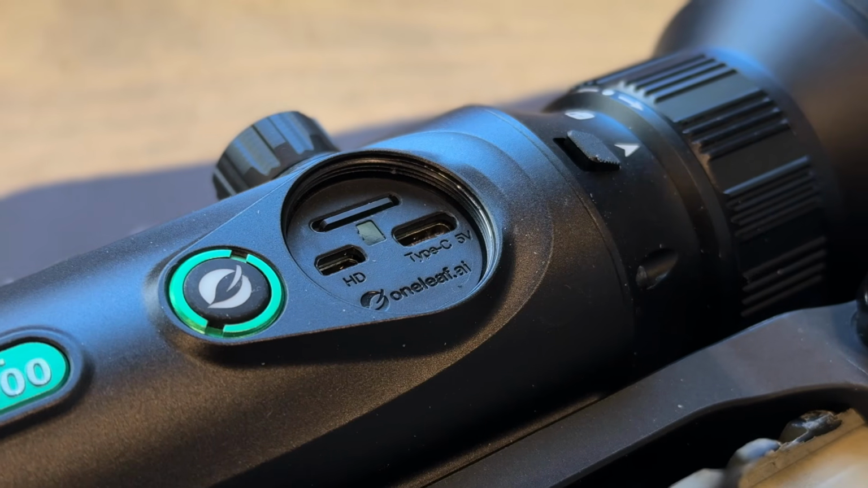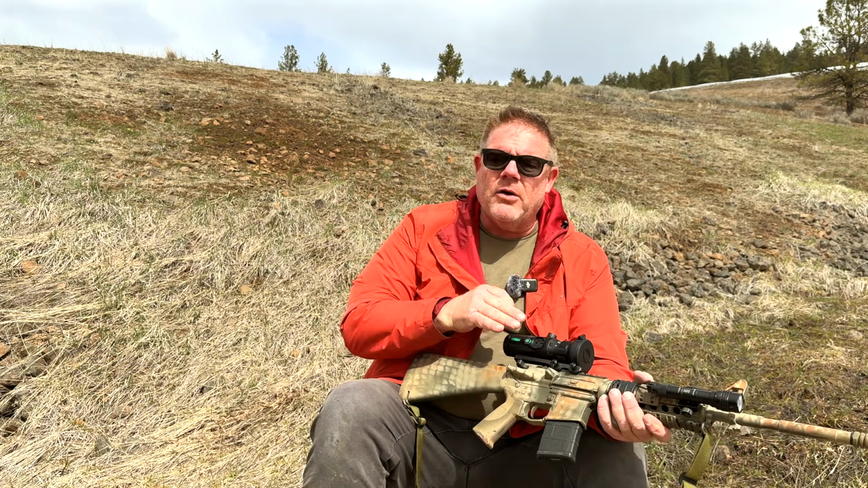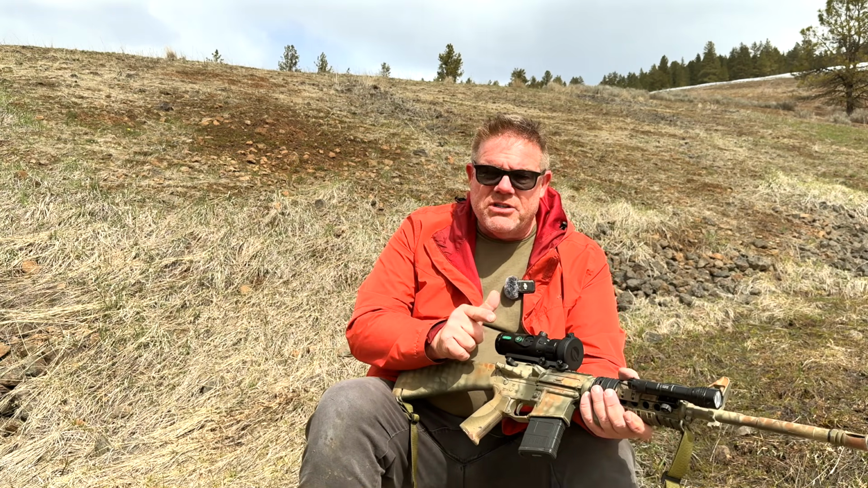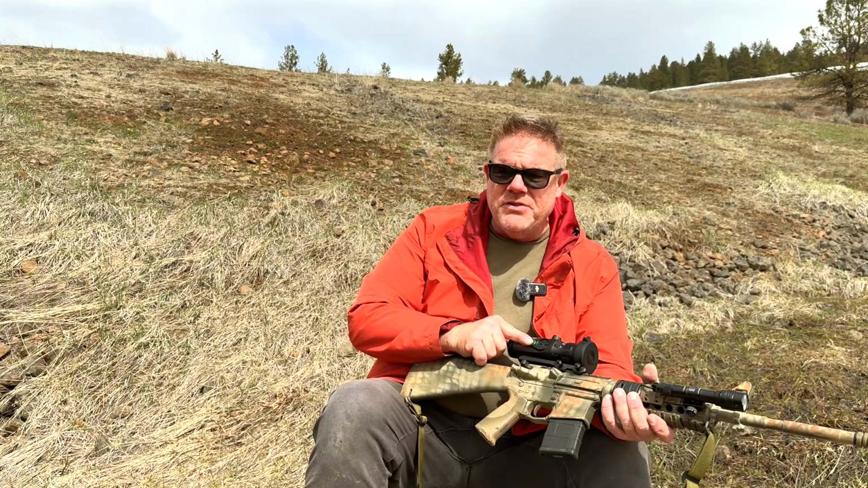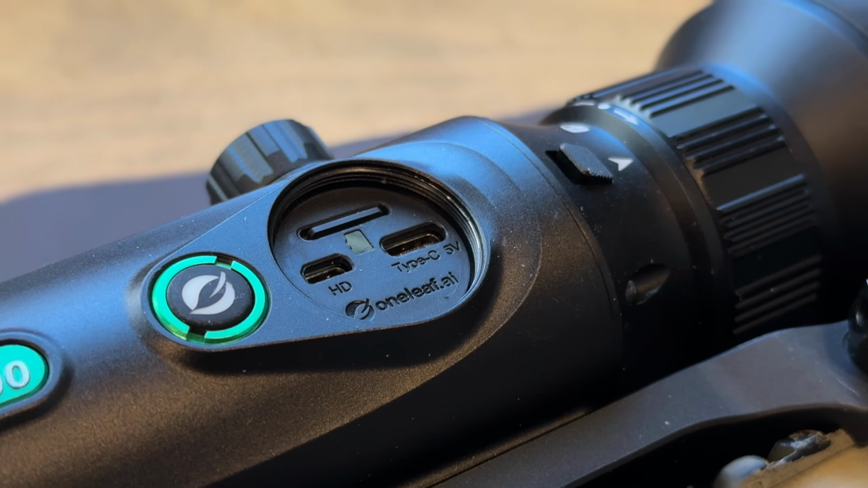You're also going to notice a little micro HDMI cable input. OneLeaf includes a little micro HD cable so that while you're actually glassing something, you could technically have it set up to a laptop. I don't have any use for that. However, I like this other feature. Right next to it, you're going to see a little USB-C charger.